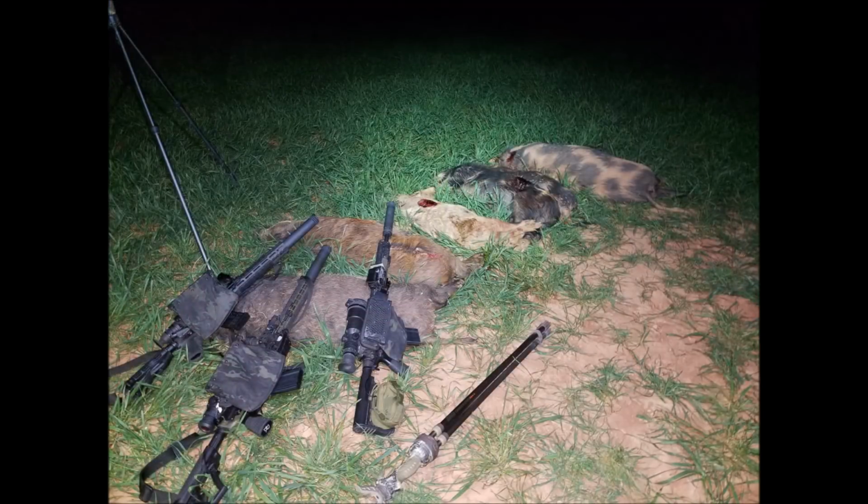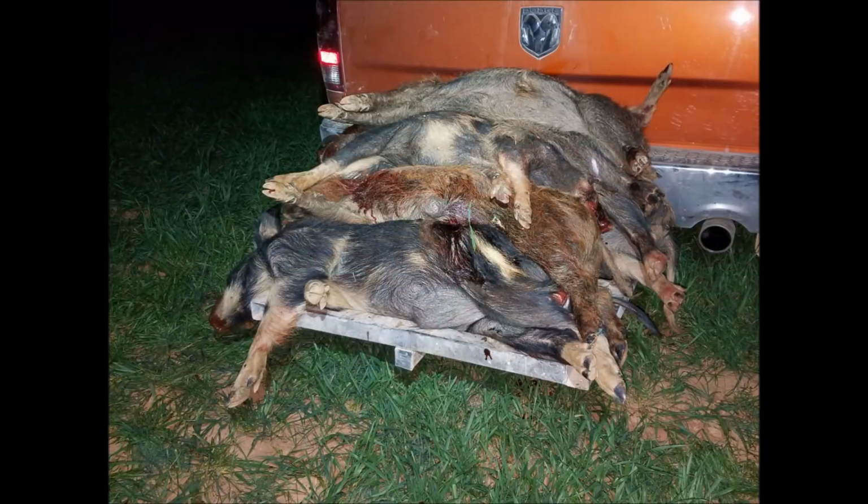We recovered 4 sows, 3 of which were pregnant, and 2 boars, and 2 more made it into the woods. We also harvested meat from 4 of these hogs.